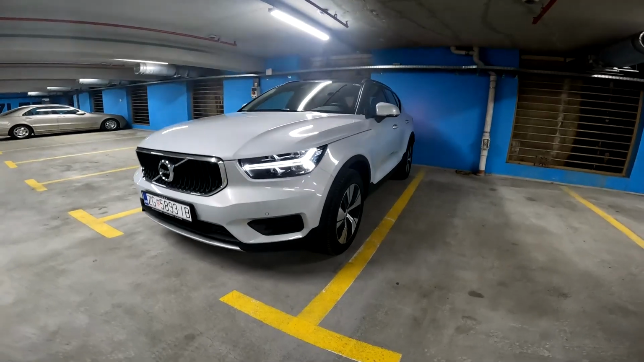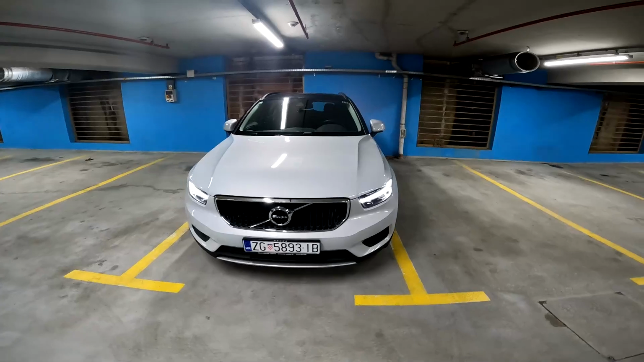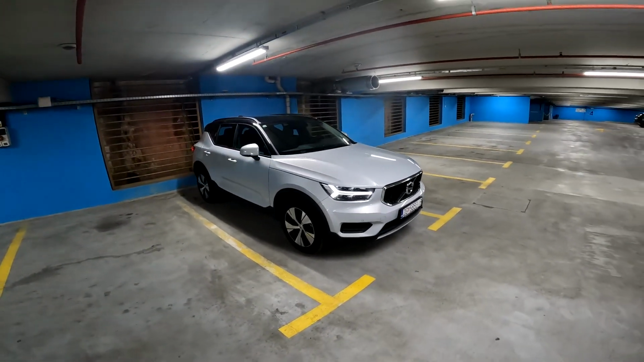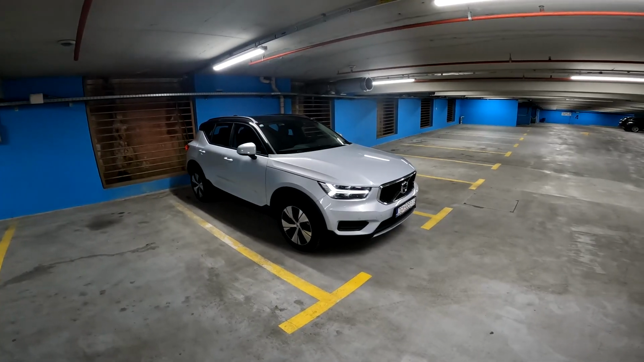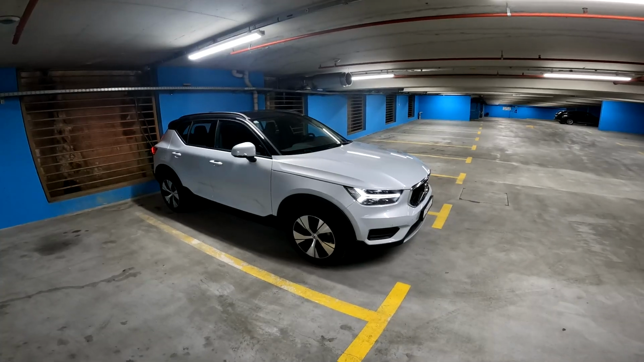Today we are going on a night point of view drive with this car, the Volvo XC40. This is actually my father's car, and today we are going to take a ride in it and explore all the details. So let's start with the design. As you can see, this compact SUV looks gorgeous in this spec.